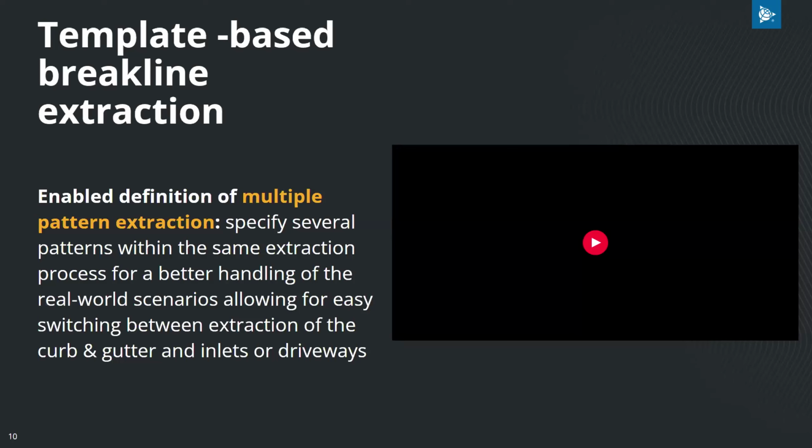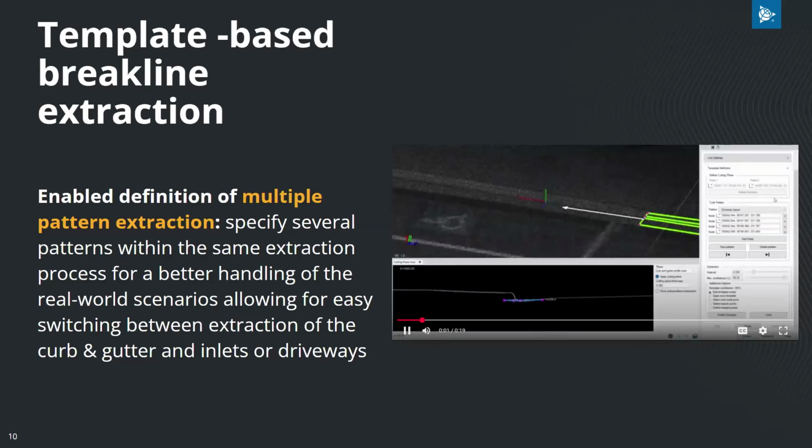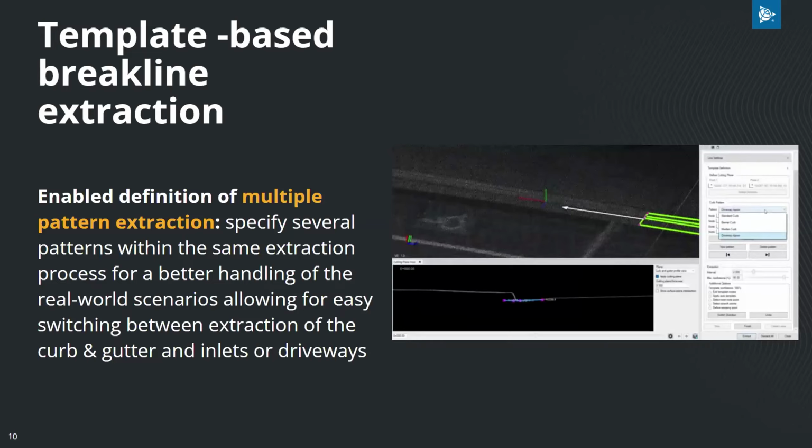New in the February patch, returning to an old pattern is done automatically and does not require the reference node needed when switching back to an old pattern. As you can see in this video, the pattern is just quickly switched. The algorithm fits it to the curb, and extraction can just begin right away.